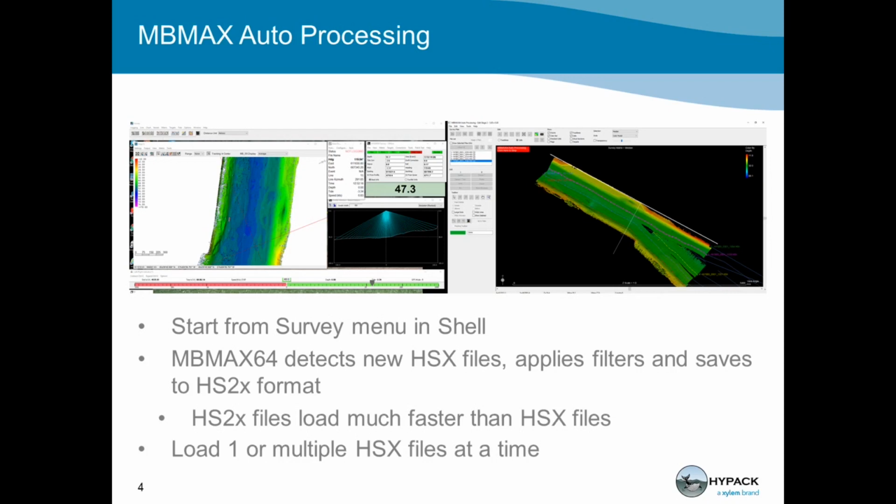So this can be a great tool, especially I think in that use case where you're not trying to get the most highly accurate survey and you're not sending it off and it's not going to be poured over in the court of law. But if you're looking to just have something for your operators, it's quality control. It's a great thing. You can set up, MBMAX 64 will apply the filters that you set up in advance. And so it's whatever parameters you want. So you can limit the range, the angle, et cetera, and a few other filters and apply that on the run. So you get back to the dock and you already have edited HS2X files, and those are going to be able to be brought in.